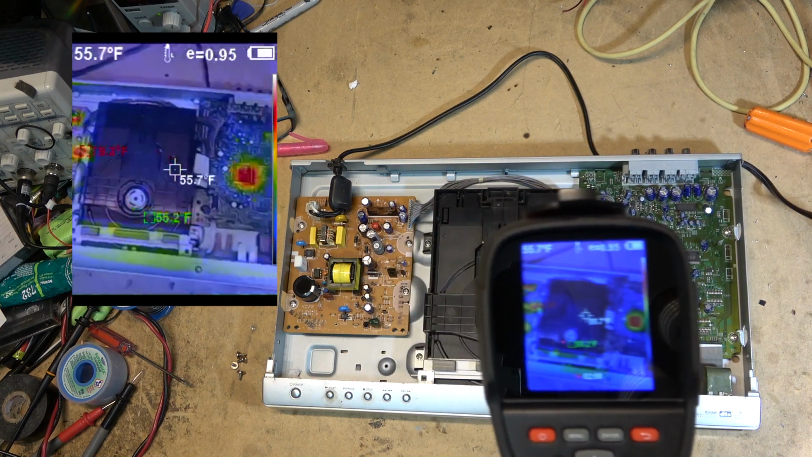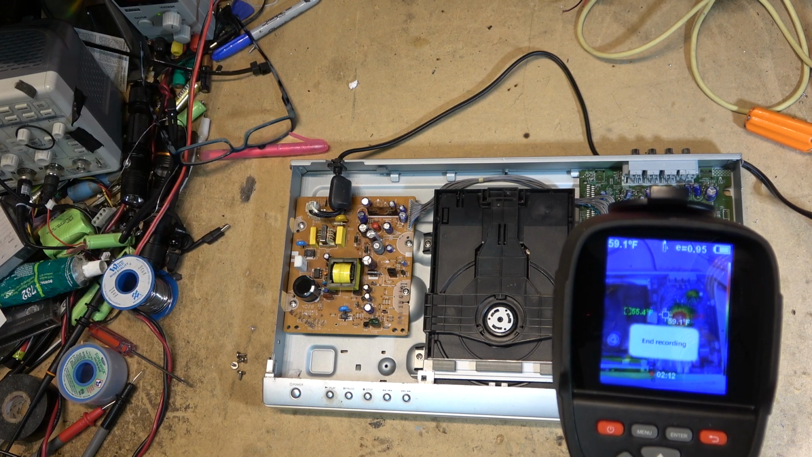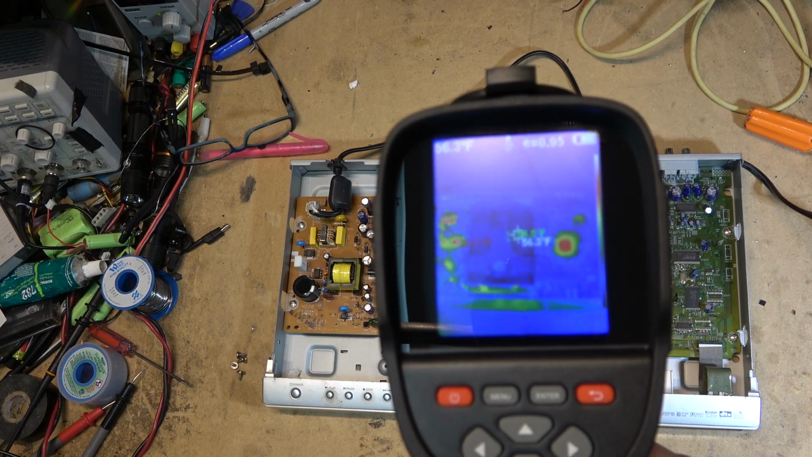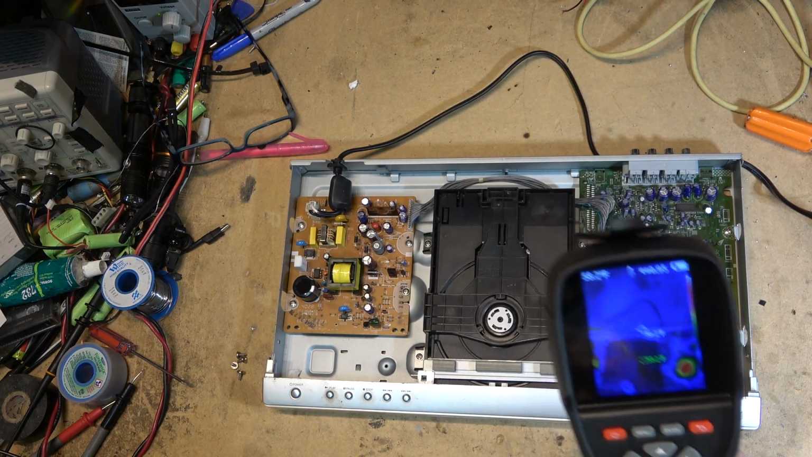Now if I stop the recording and I want to take a photo, if I just tap the button once, it will ask me if I want to take a photo of it. I'll save it as a JPEG.